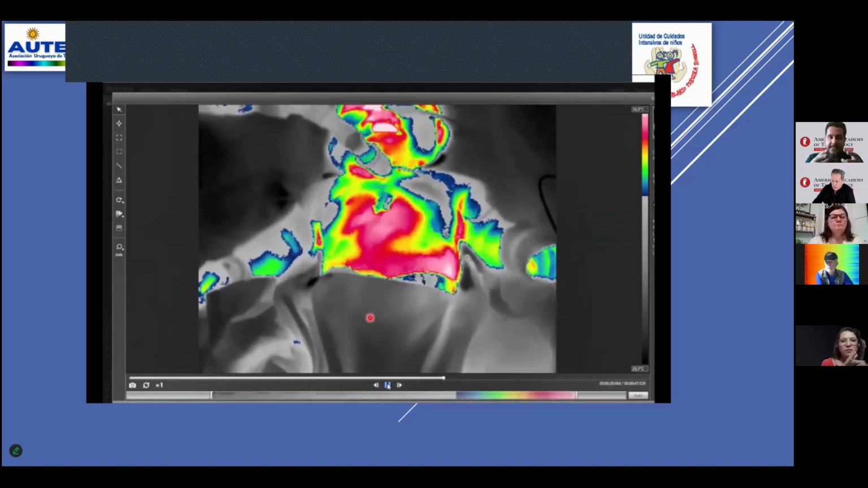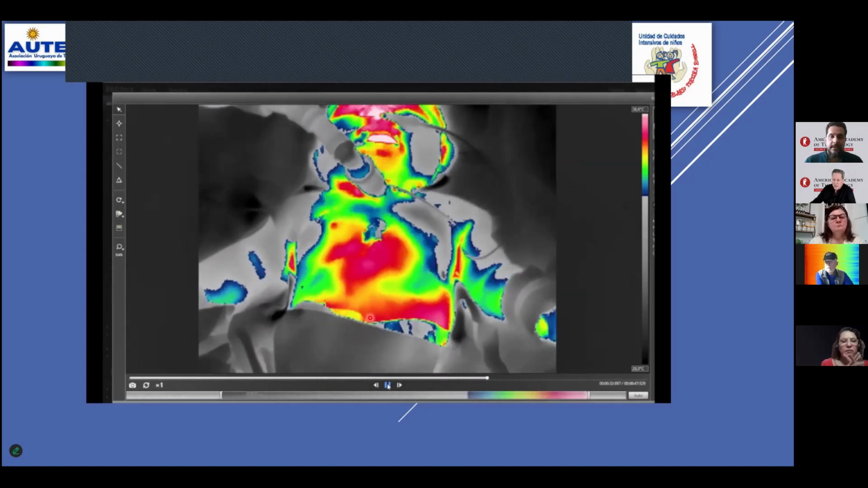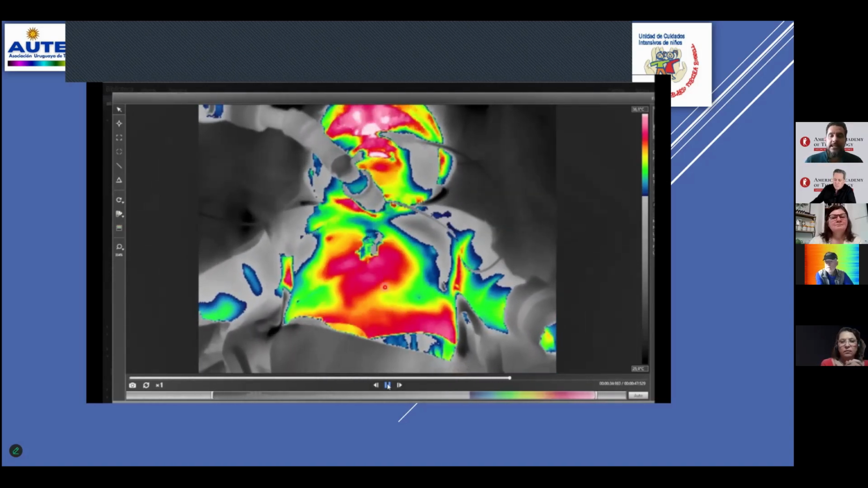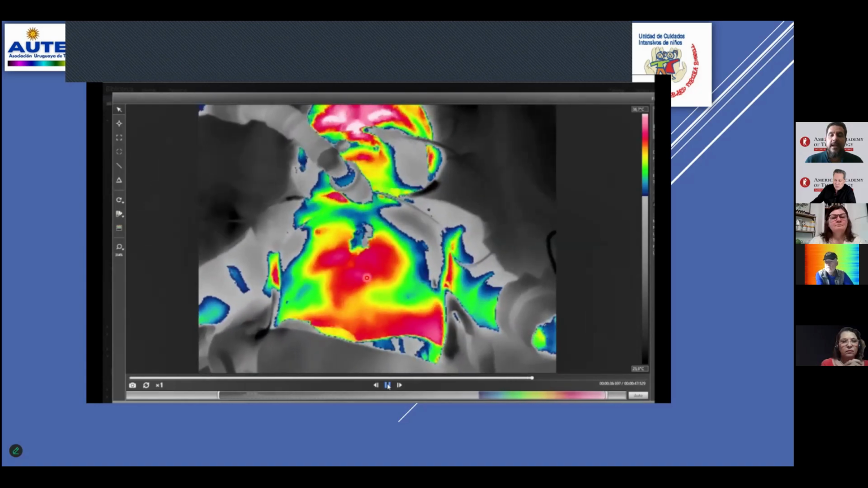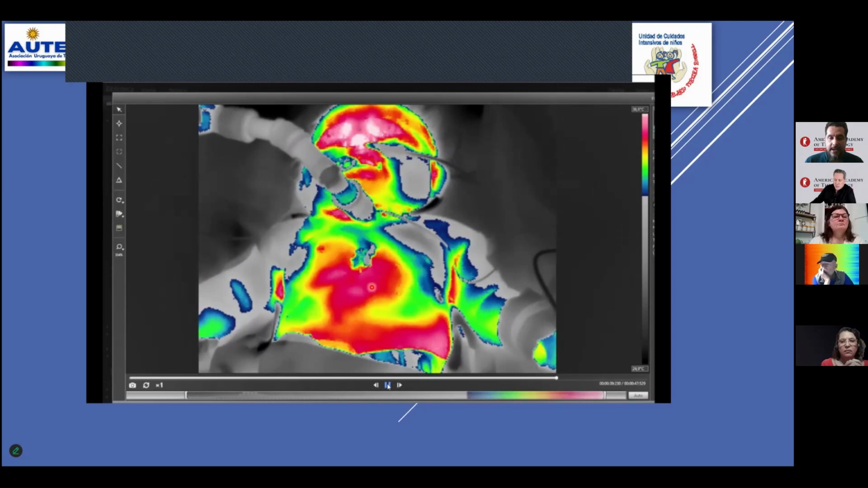The compliance of the thorax is modified. And in this one, we can see the metabolic area from the diaphragmatic area. These are the first images, and the pediatricians are learning with us for other focuses for treatments.